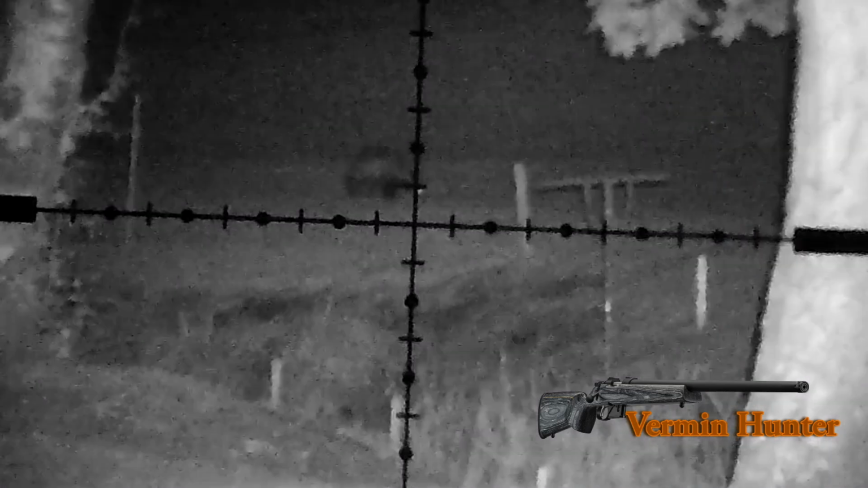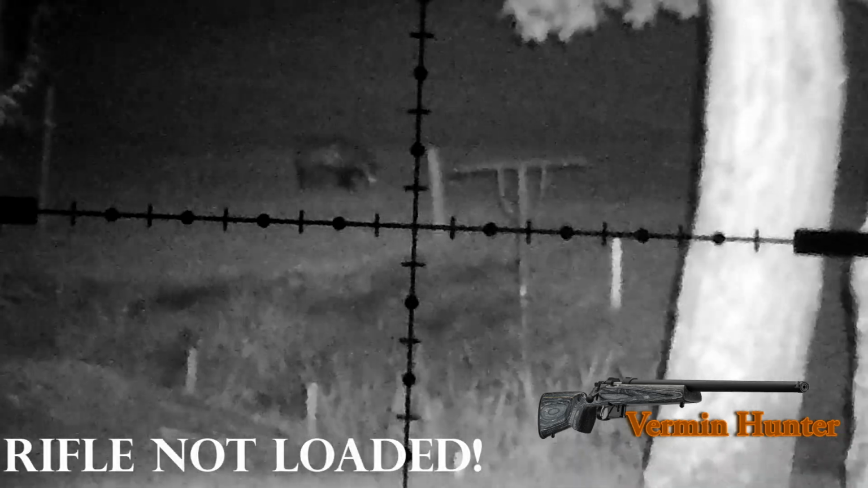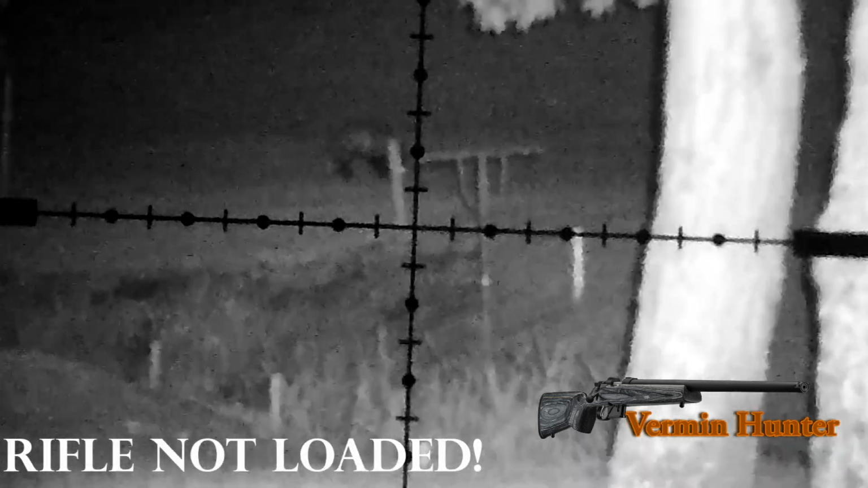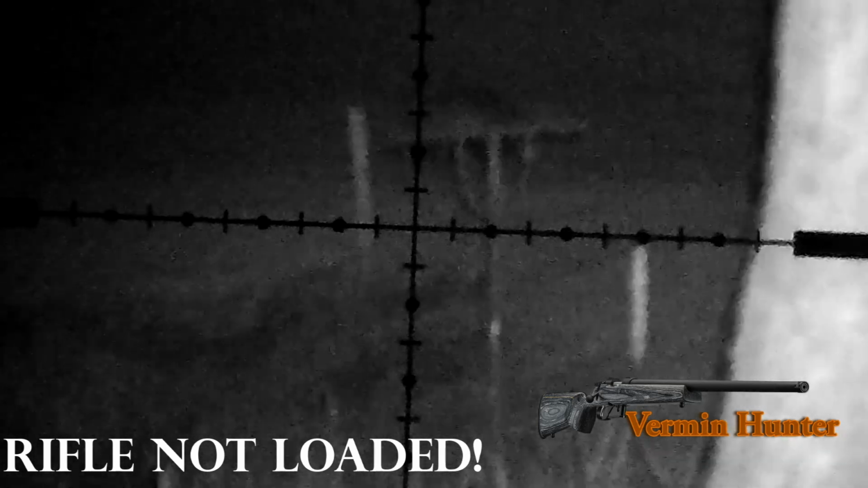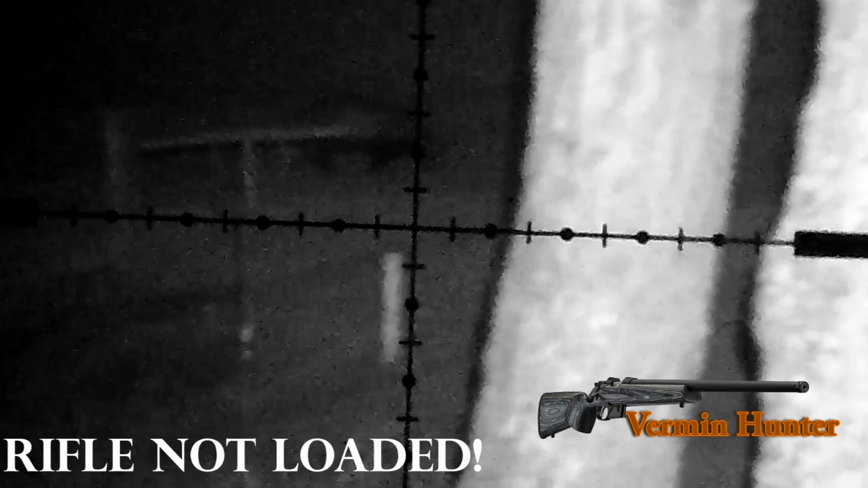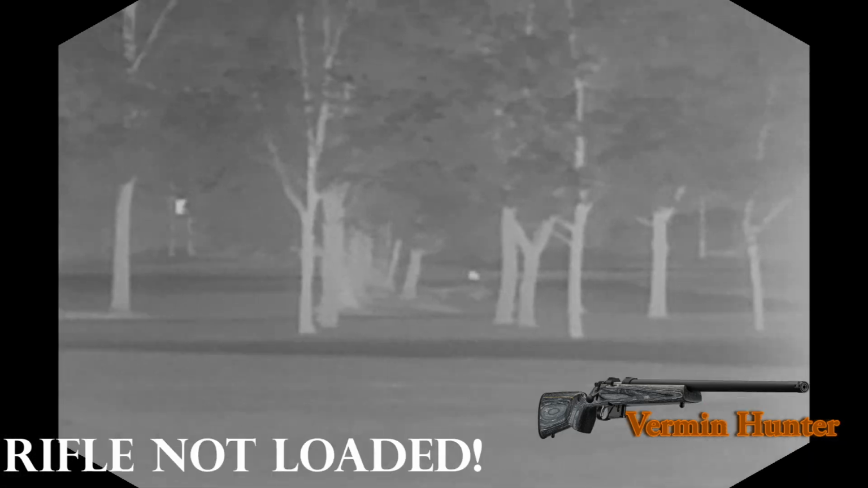Here the shot's taken with the rifle not loaded. This is a large brock. I've come across this large animal quite a few times. It seems to be a large male. He's very, very big, and he does very similar behaviour to what you see the foxes doing. They skirt up and down the greens looking for food.